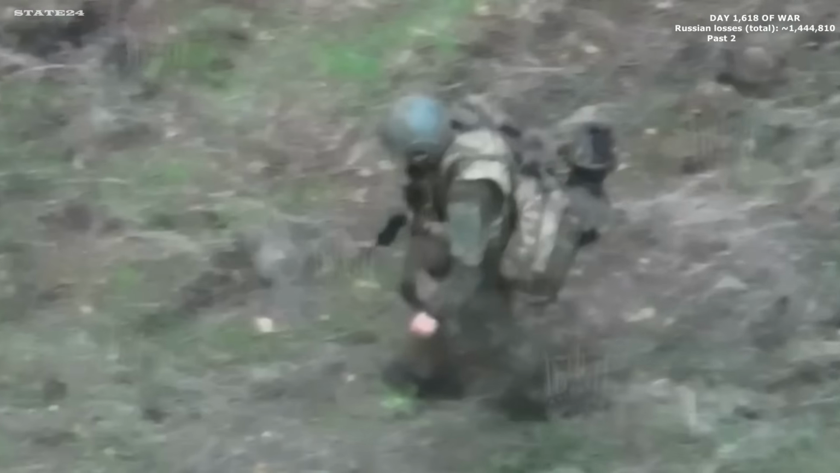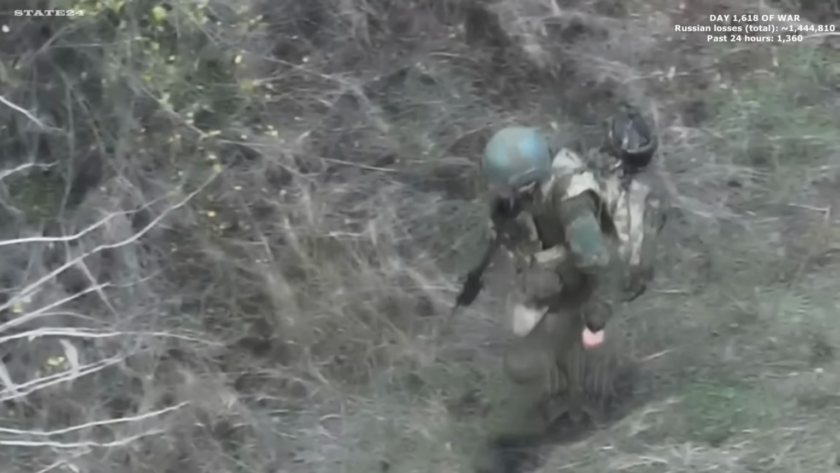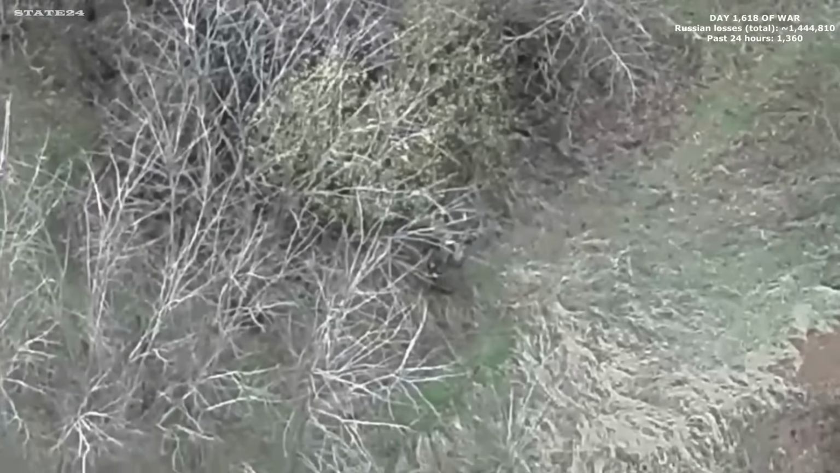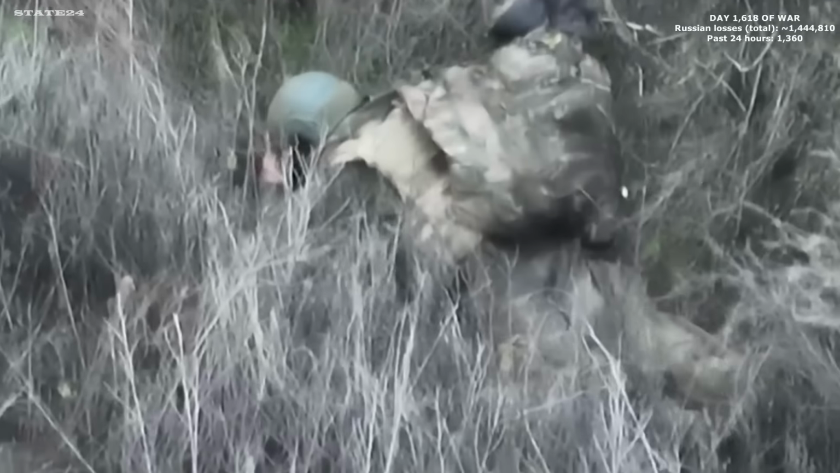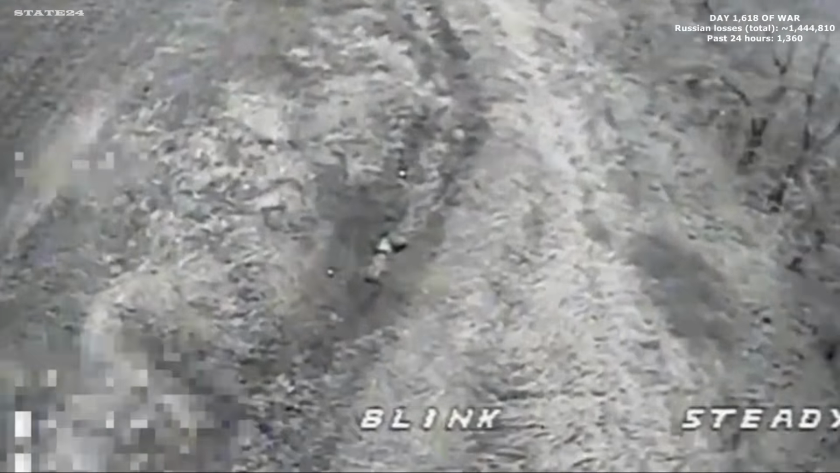The war in Ukraine continues with full intensity, July 30th, 2026. A lone Russian soldier moving through open ground south of Pokrovsk, unaware that a reconnaissance drone has already marked his position and an FPV was dispatched minutes ago. He hears the drone before he sees it, breaks into a run, dives for cover. The position he chooses is completely exposed. The drone reaches him before he can find anything better.